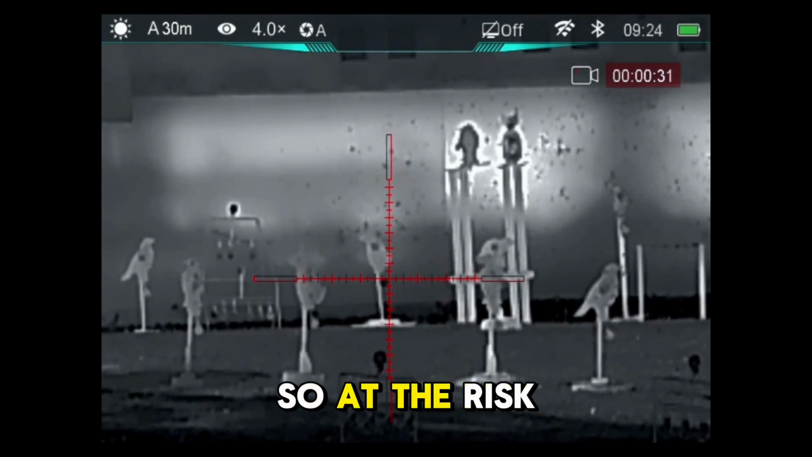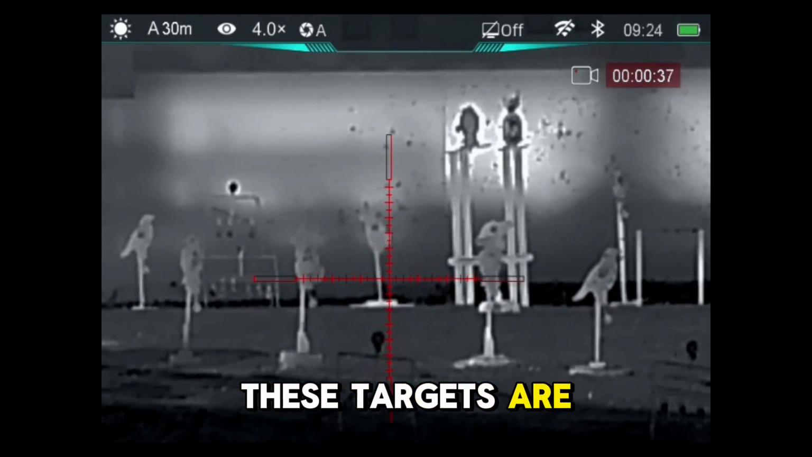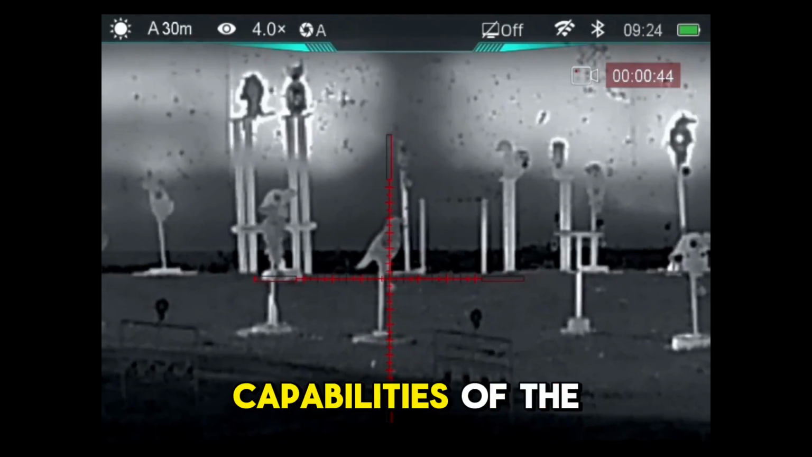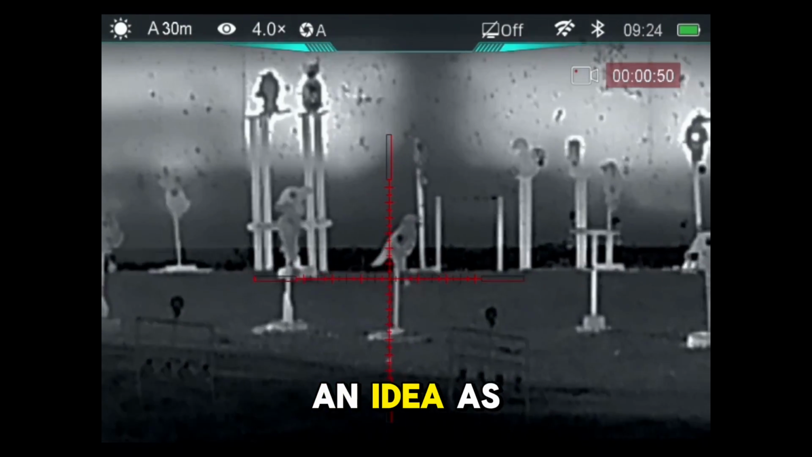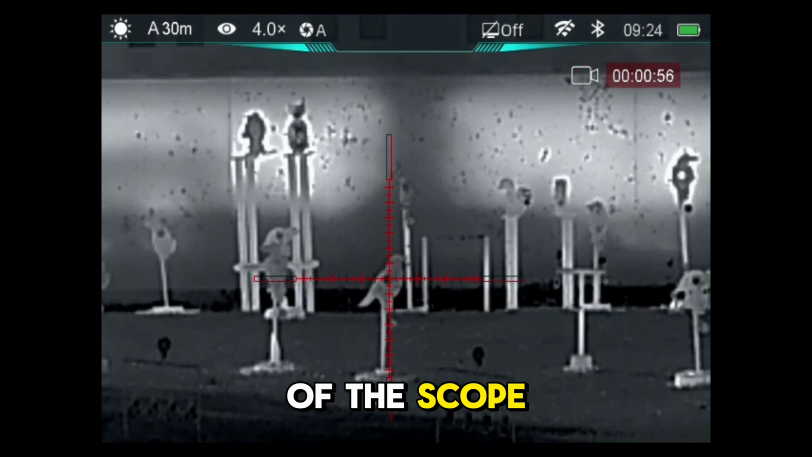So, at the risk of making an obvious statement, these targets are not hot, so you're not really getting a true sense of the thermal detection capabilities of the scope, but it will give you an idea as to the quality of the clarity on this scope.